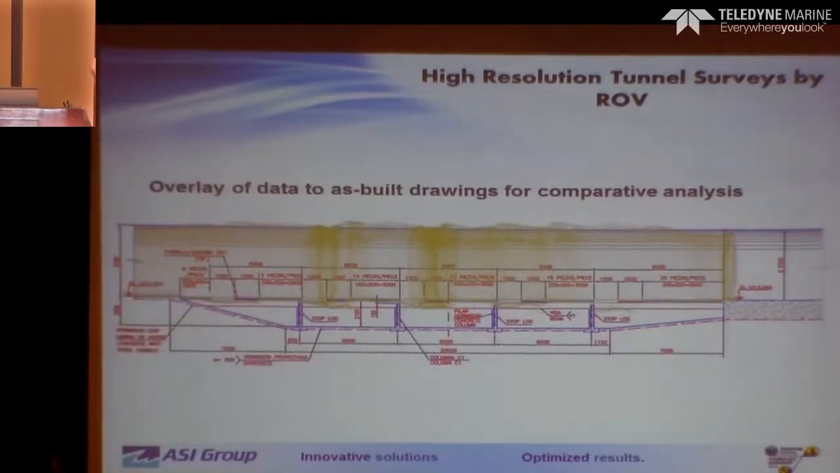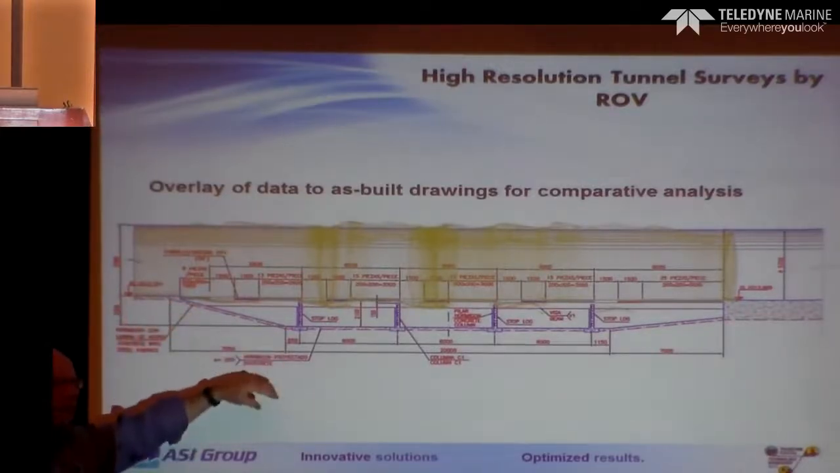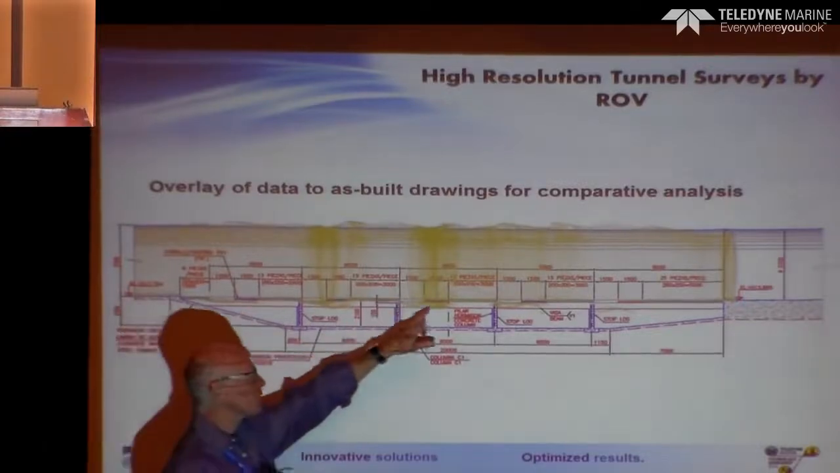The rock trap is basically a bunch of holes in the floor. They're designed in so that if rocks do fall out, they'll fall into this trap instead of going down through the turbines and chewing them all up. So it's fairly important to have a clear rock trap. Well, as you can see, theirs is full.